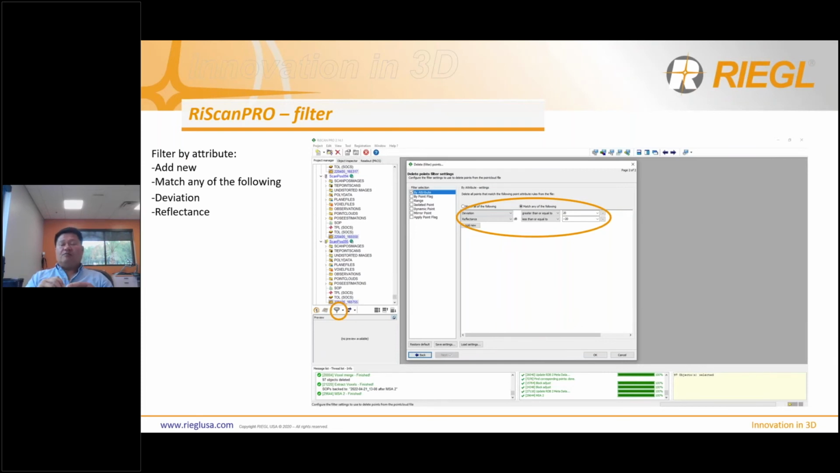Deviation gets rid of the multiple time-around points and the points that are flying off edges. And reflectance is more for points that are highly reflective, that have a lot of noise before and after a highly reflective object, like a mirror, shiny pipes, aluminum or metal. It's always good. And these values I find are pretty standard across the board. We'll get into deviation and reflectance another day, we don't have time for that today. But these are two highly recommended filters and settings.